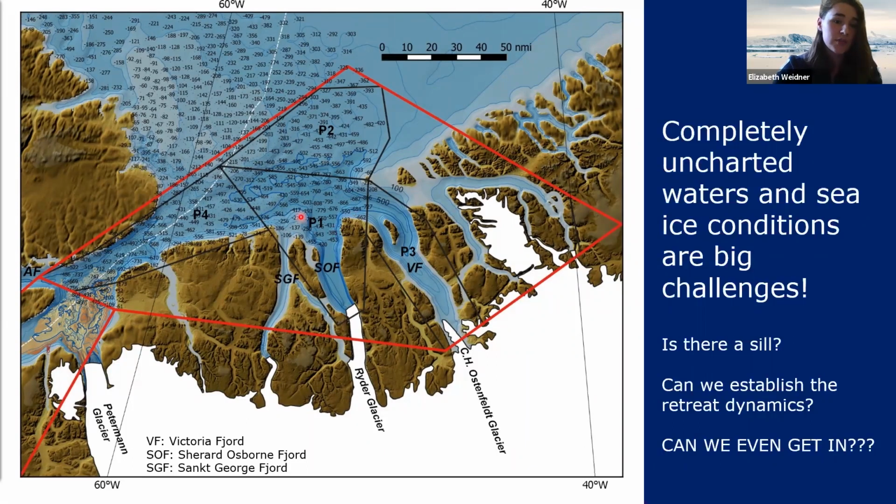You can see some depth measurements in the Lincoln Sea. These were taken by helicopter drilling activities, but we don't have any information about Sherard Osborn Fjord. And so we have lots of questions, some of them very basic. Does this fjord have a sill? Can we establish the retreat dynamics of Ryder Glacier by looking at its bathymetry and understand its history so that we may understand what it might do in the future? Can we even get here?